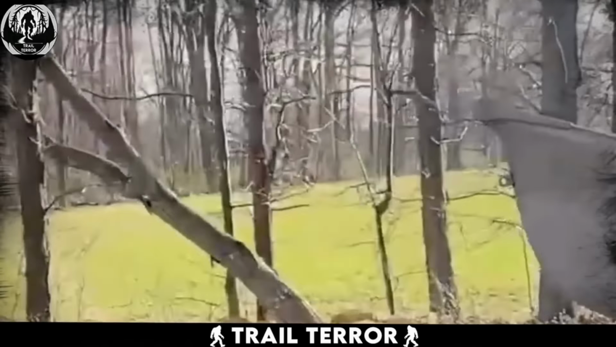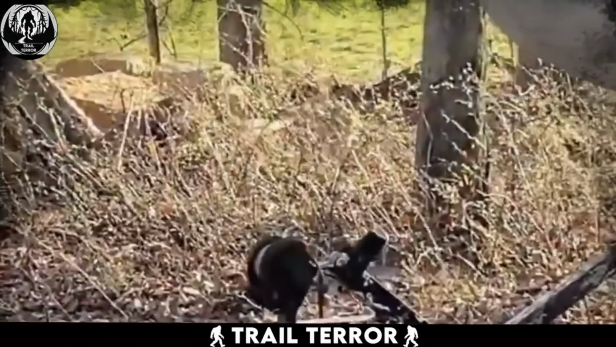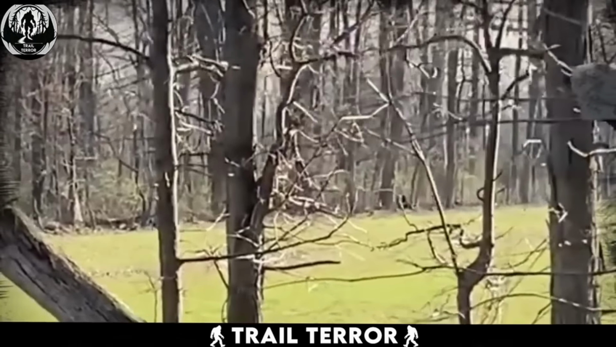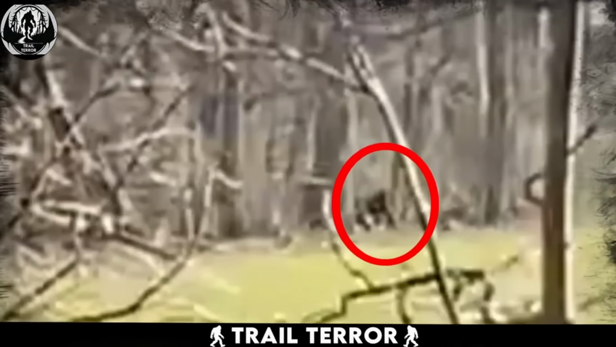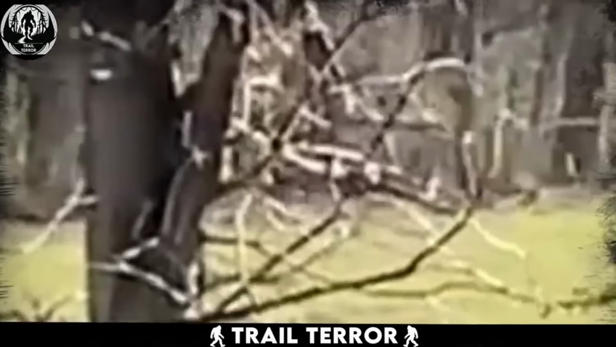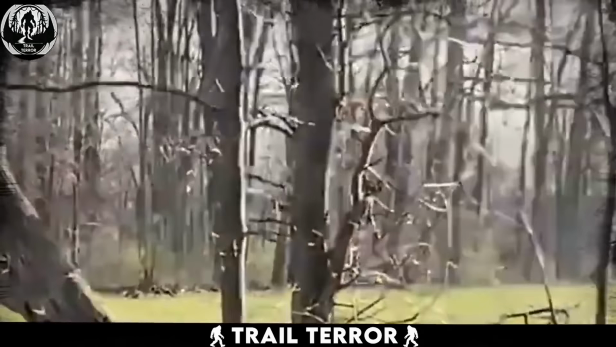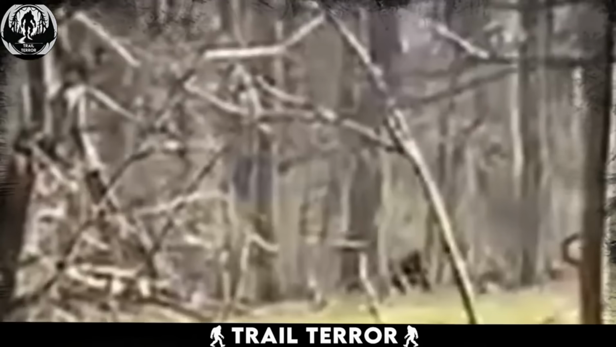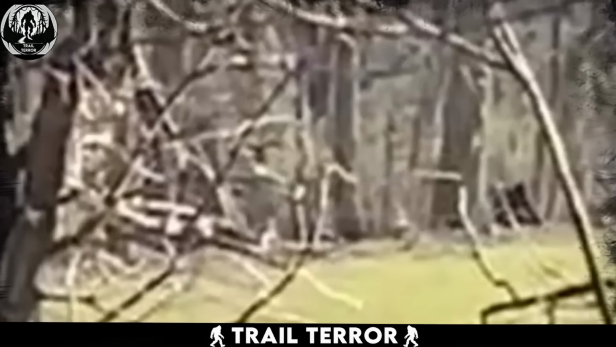This video, captured from a considerable distance and partially obscured by trees, presents a curious and intriguing sight. It shows a large, black, hairy creature moving stealthily from one tree to another. The creature's appearance and movements immediately bring to mind the legendary figure of Bigfoot. However, the significant distance at which this video was shot leaves room for doubt and speculation.